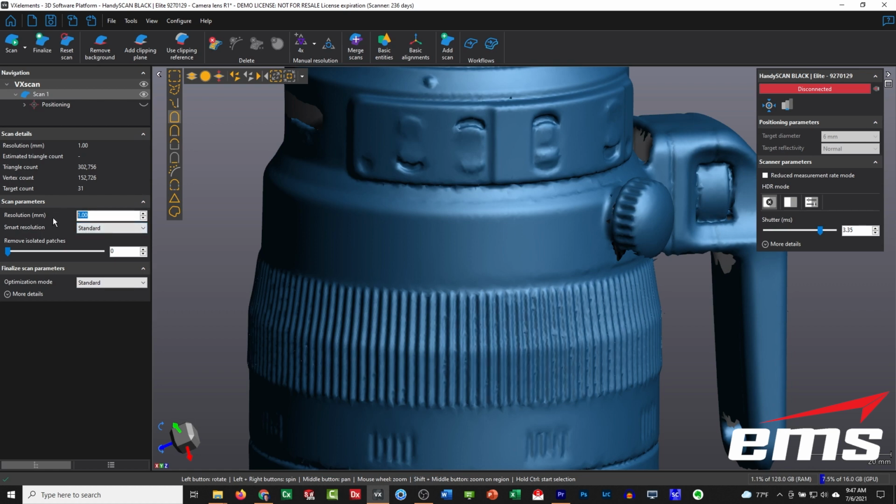You can try at different resolutions and see what works best for you just by reprocessing. Because again, you always have the point cloud underneath to go back and reprocess. So that's the automated way of using the new smart resolution command.